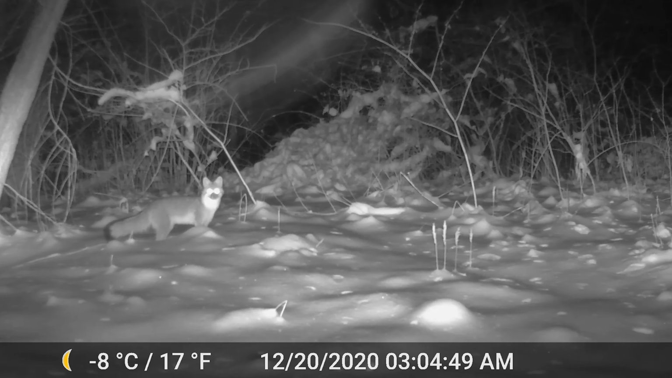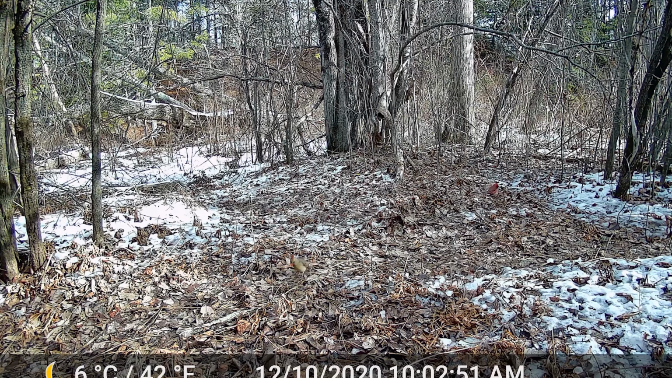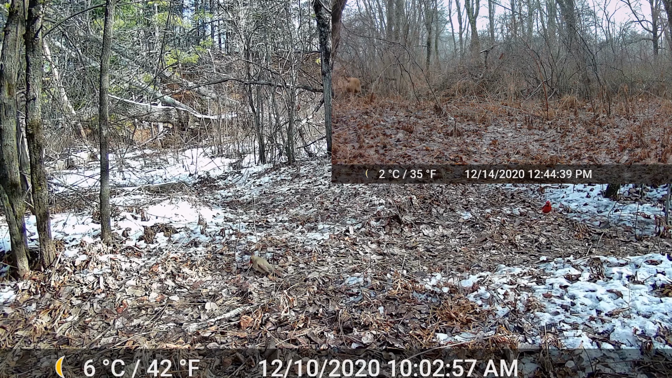Moving on to other new animals, here is a fox, but not the more common red species. This is a gray fox. This pair of cardinals was a neat surprise, and except for the gray squirrel and, well, a dog, they were the only animals captured during daylight hours.